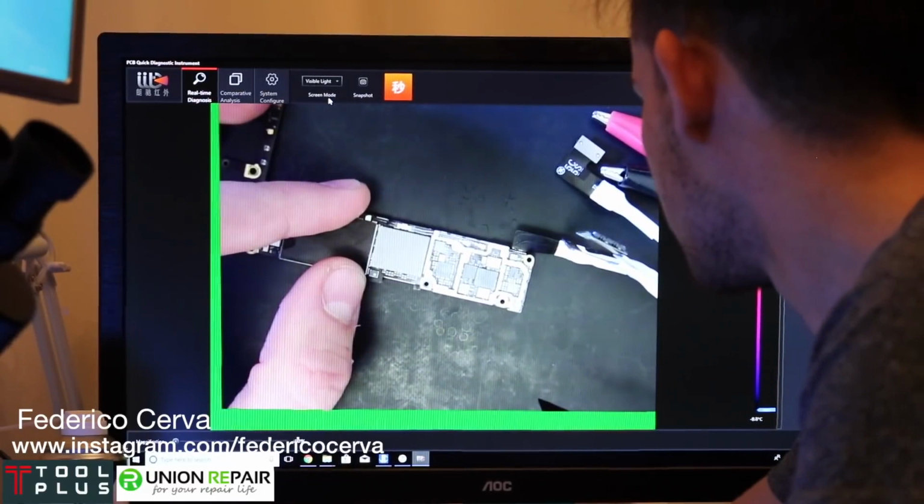Is it focused? I think so. There we go. So now, based on what the thermal camera told us, that is the problem. So what we're going to do is plug it into the phone, make sure it's focused and zoomed out.